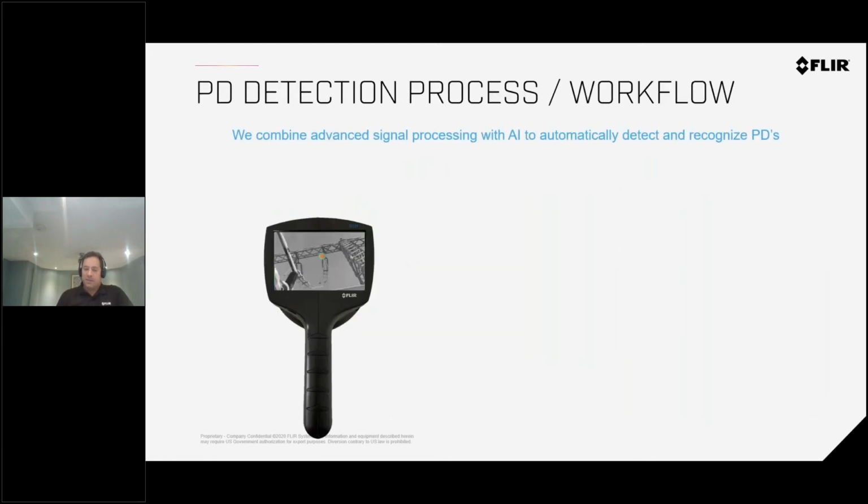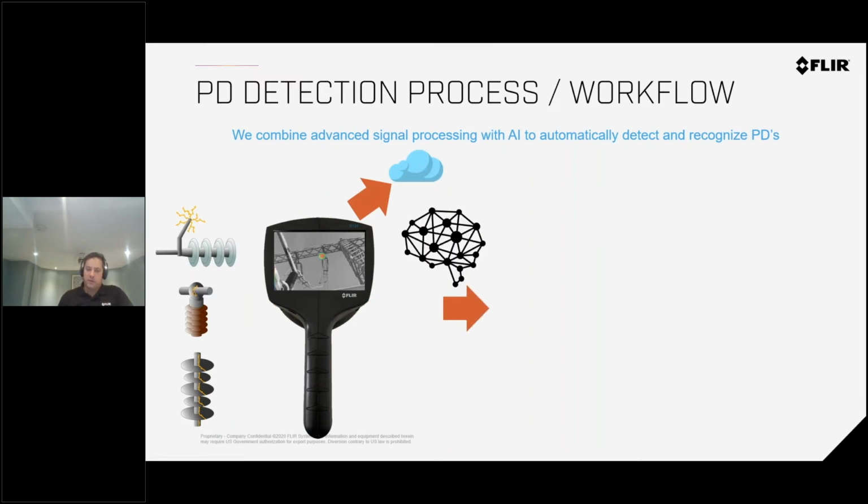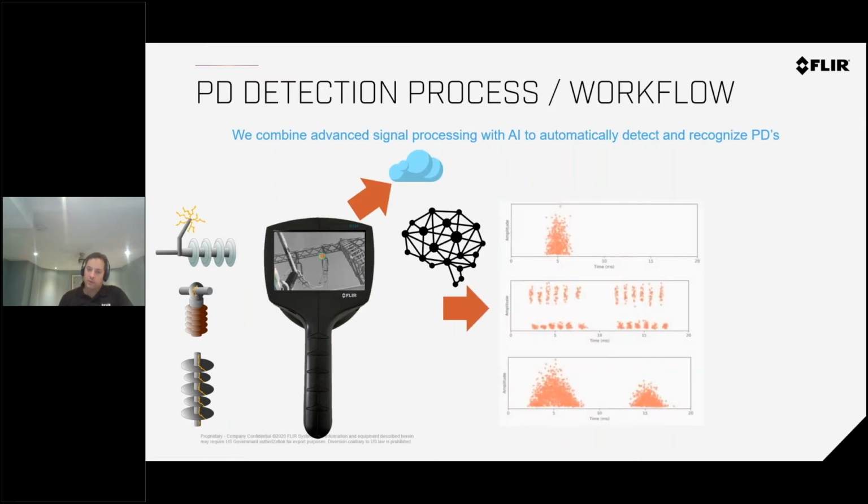Now, one thing we did with the Si124 that is very impressive. When you're doing a scanning, you're able to connect the camera to the cloud. The cloud will process whatever images you capture and determine what the problem is. So let me repeat that. You're doing a scan, you find a fault somewhere, you capture an image, that image goes to the cloud, does AI analysis, and it'll give you a determination of what it might be.